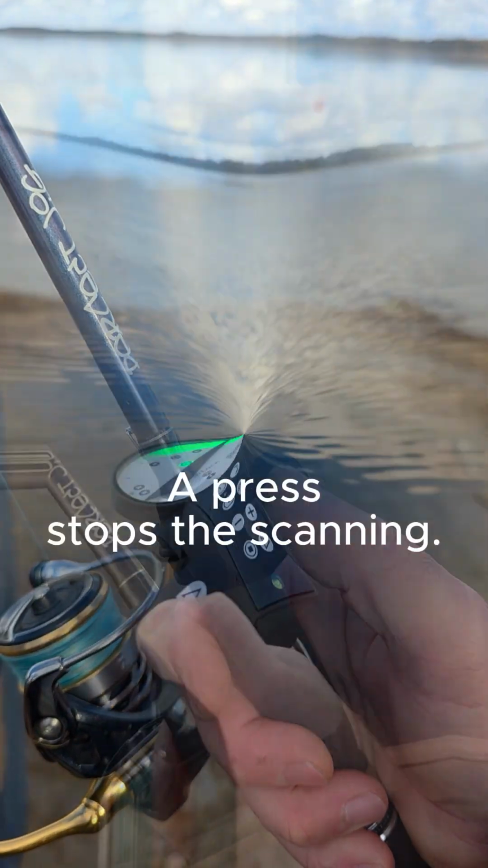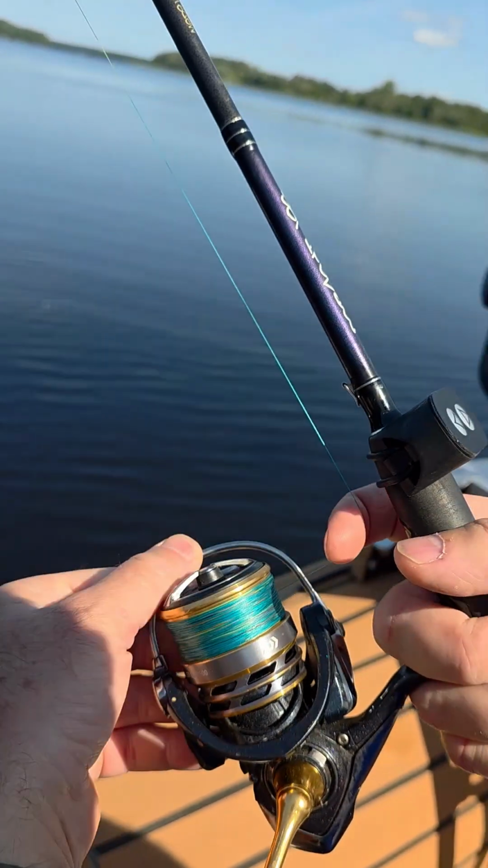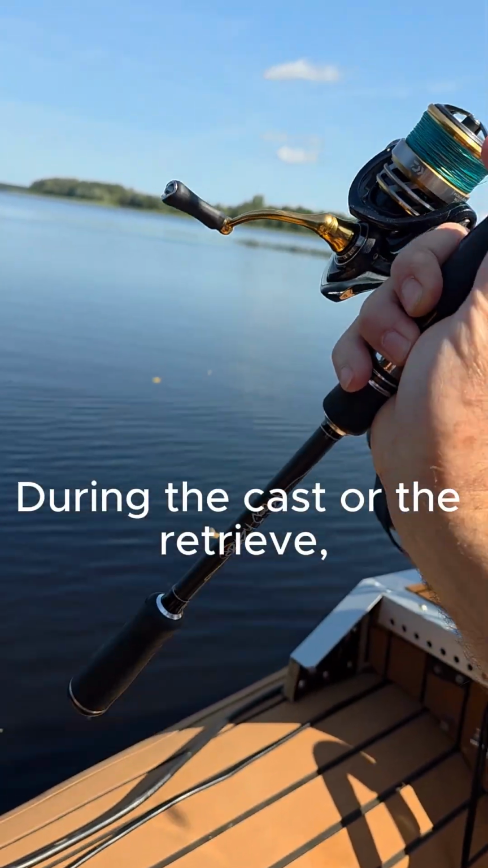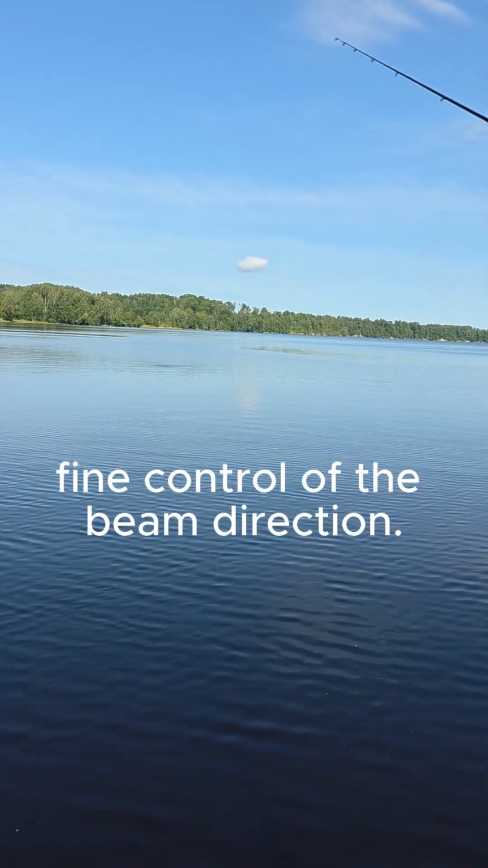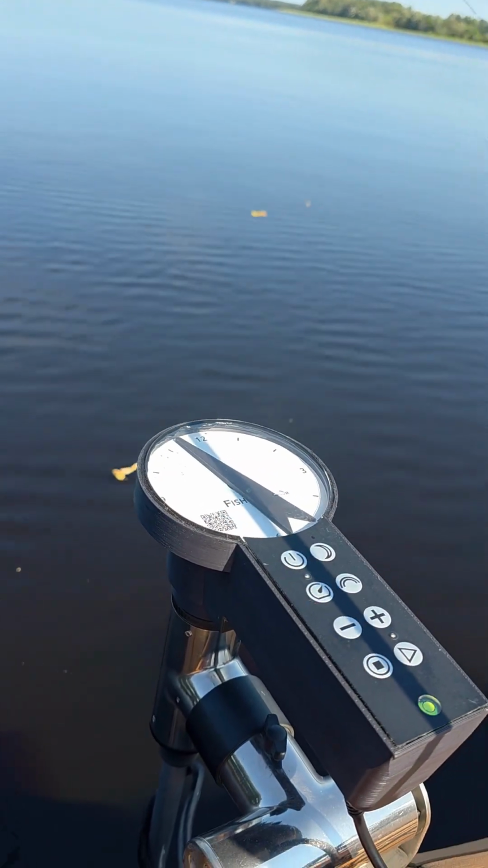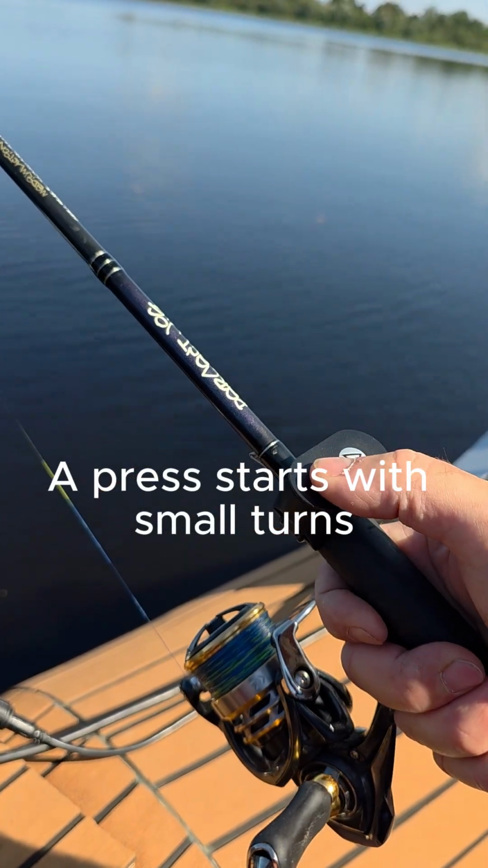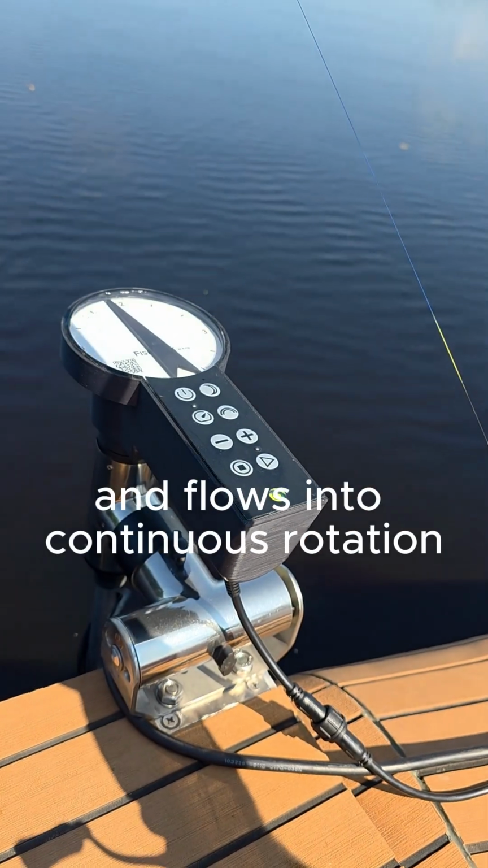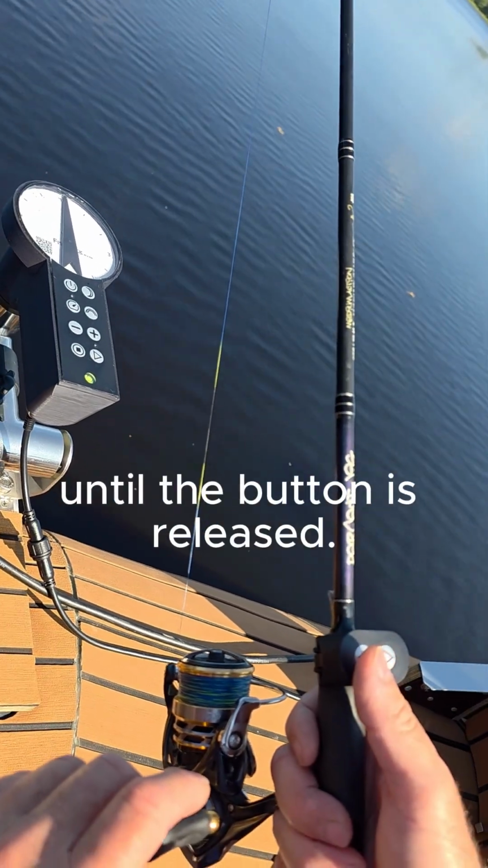A press stops the scanning. During the cast or the retrieve, fine control of the beam direction. A press starts with small turns and flows into continuous rotation until the button is released.